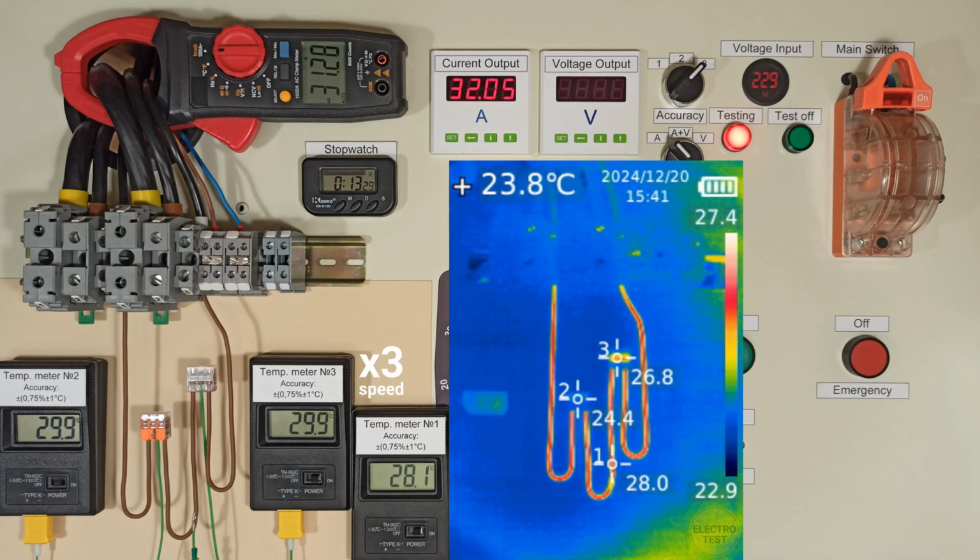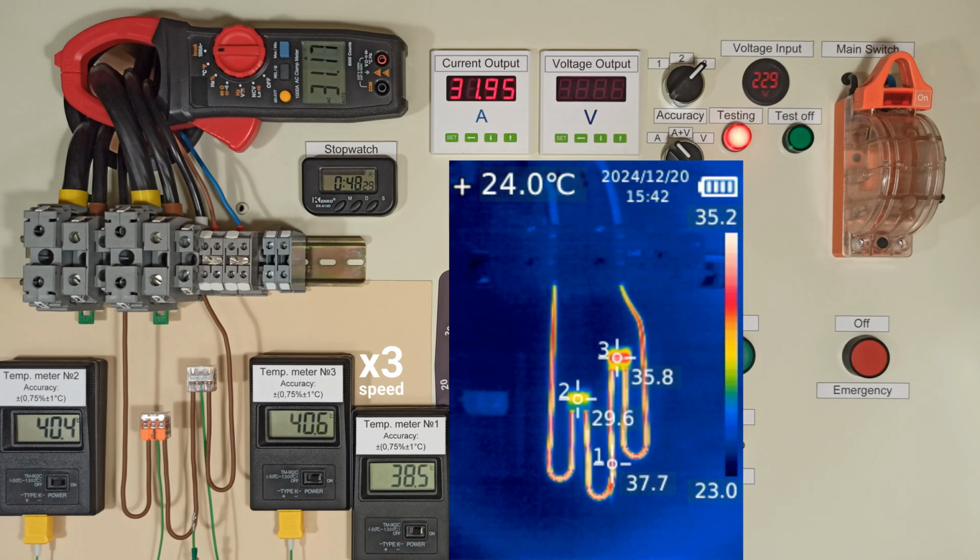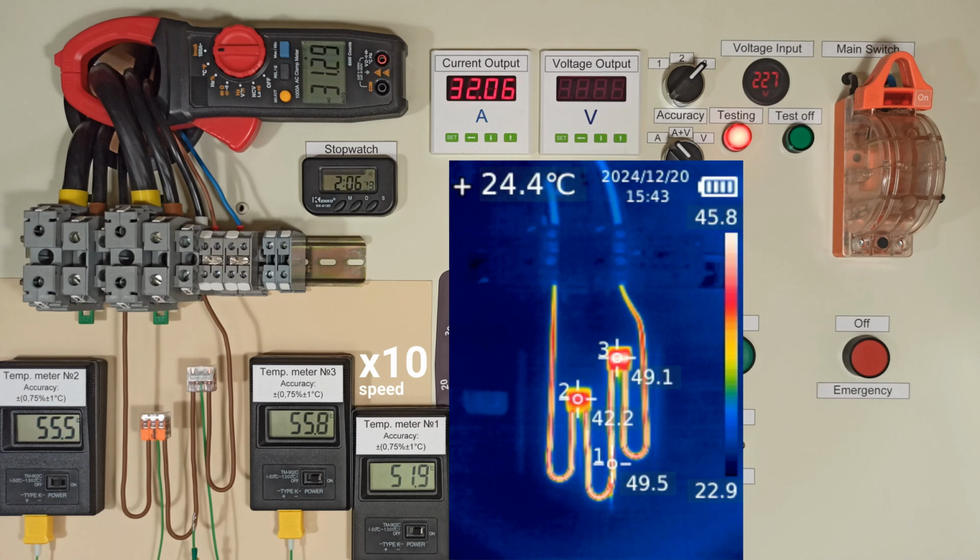I see quite intense heating. In the thermal imager, it's clearly visible that the right Wago heats up much faster than the left one. At the same time, the internal temperatures are equal. It can be concluded that the backside heats up faster and more intensely. After 2 minutes, the temperatures inside Wagos are almost 60 degrees, and the temperature difference between the external sides is about 5 degrees.